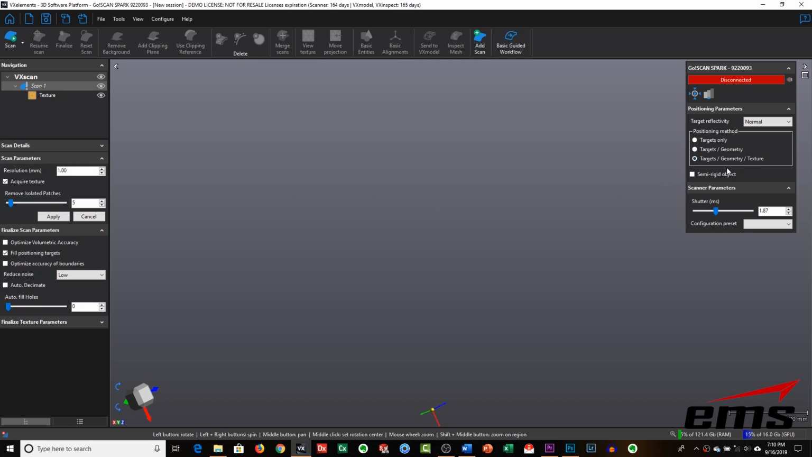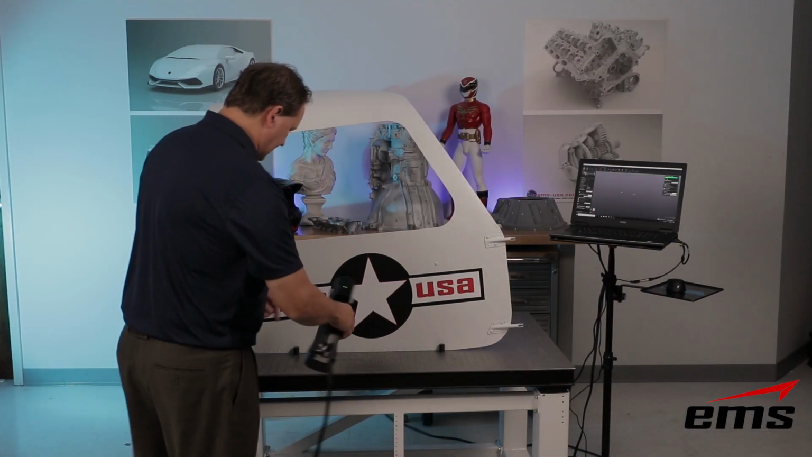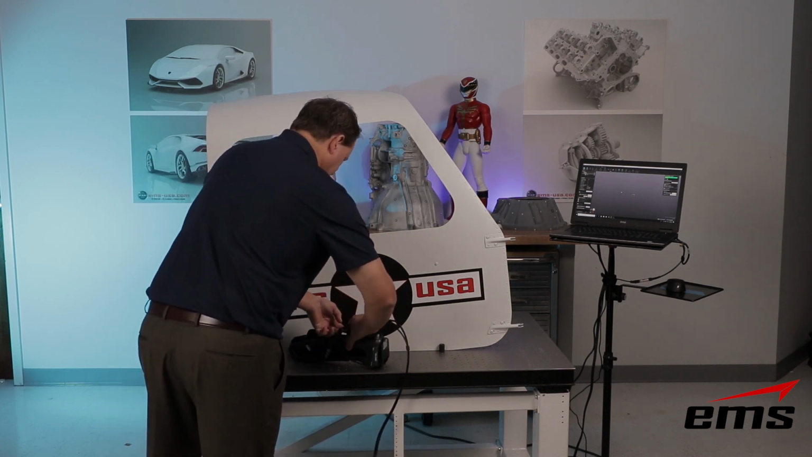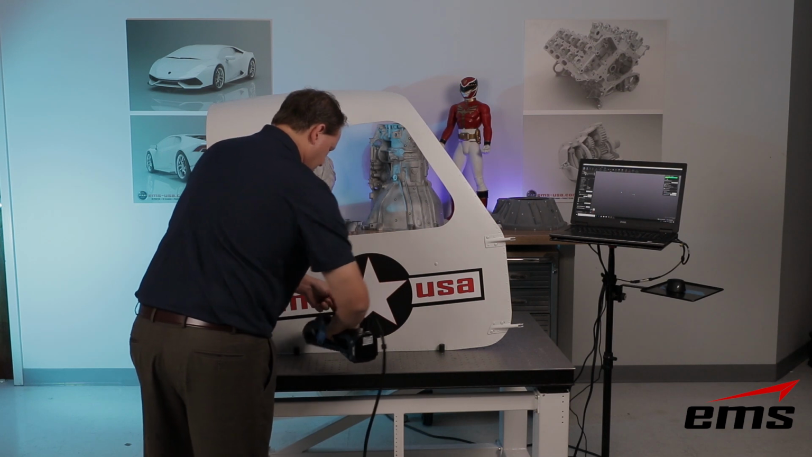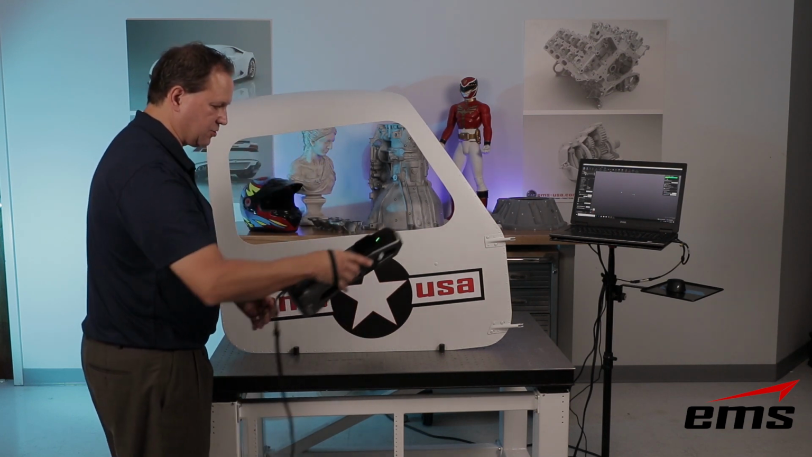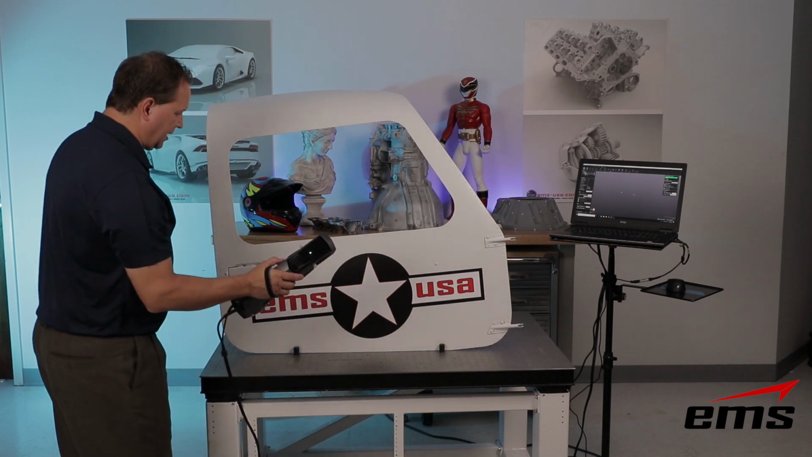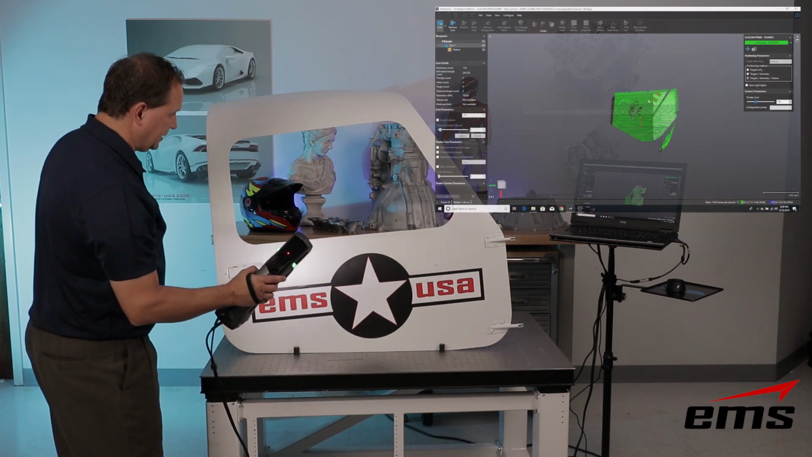So we're going to grab all three of those, and we're going to go ahead and reset and scan. Now, another nice thing on the scanner is there's this nice strap, a kind of stretchy strap you can put around your hand. This is great, especially if you've got to hold the scanner down like this for a long time. But now we'll go ahead and scan.